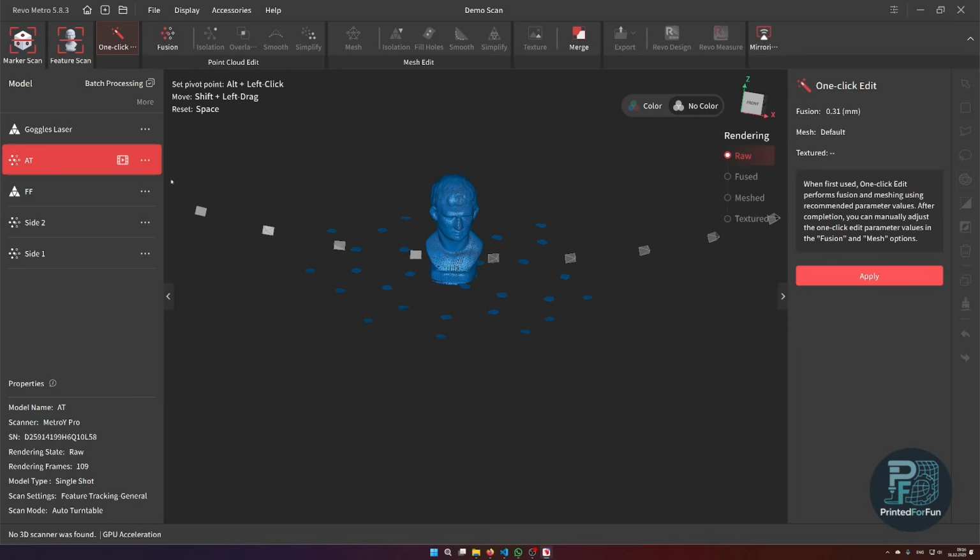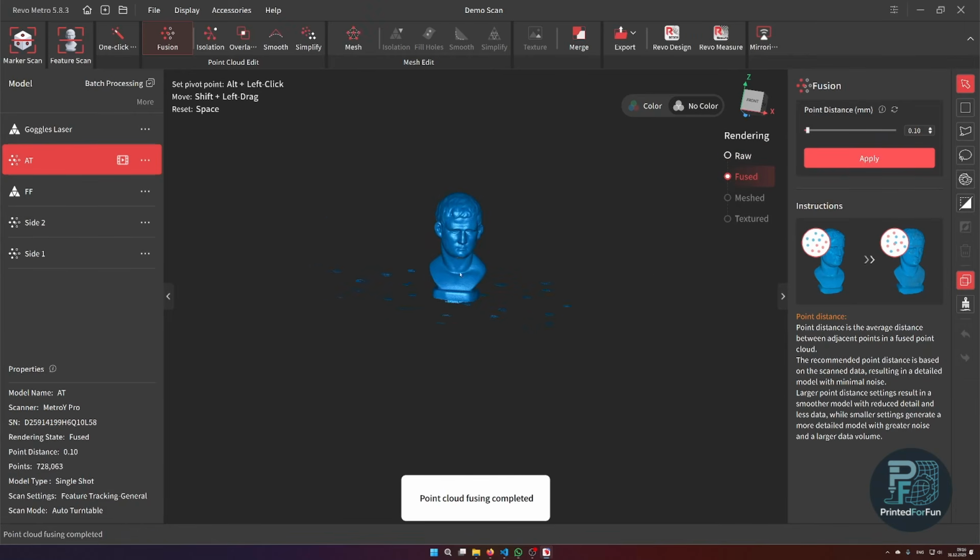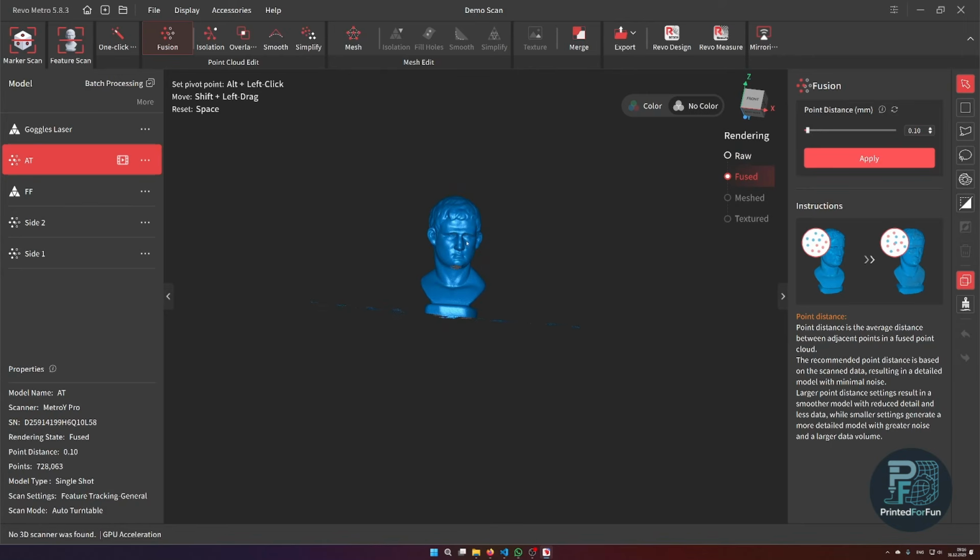So now we have the auto turntable scan. For this one, I will also use the recommended resolution. Maybe we will even go down to 0.1 millimeters. That should be fine. And as you can see, for these smaller scans the post-processing is very fast, so you don't have to wait long. That's often an advantage of scanning smaller stuff.